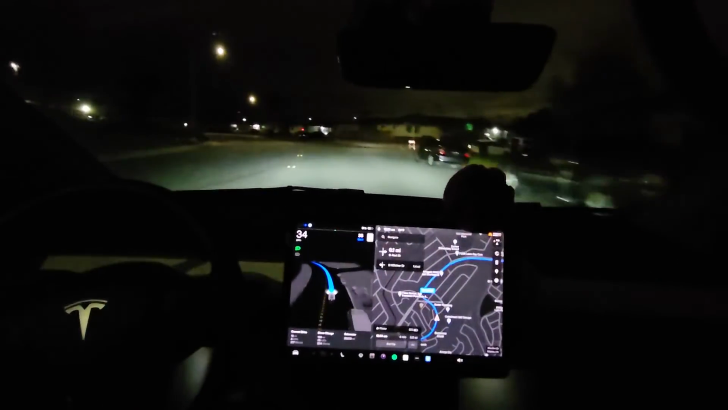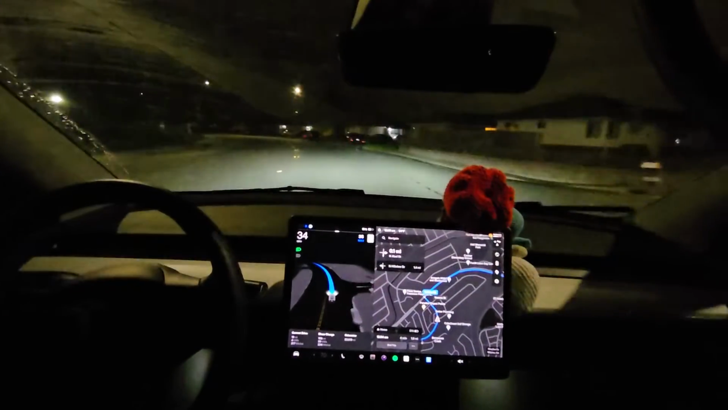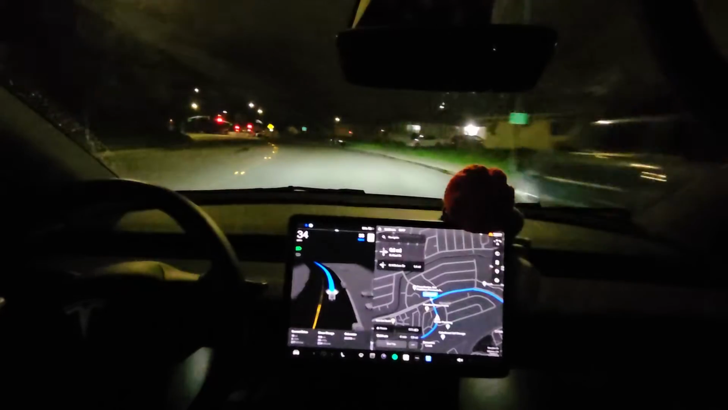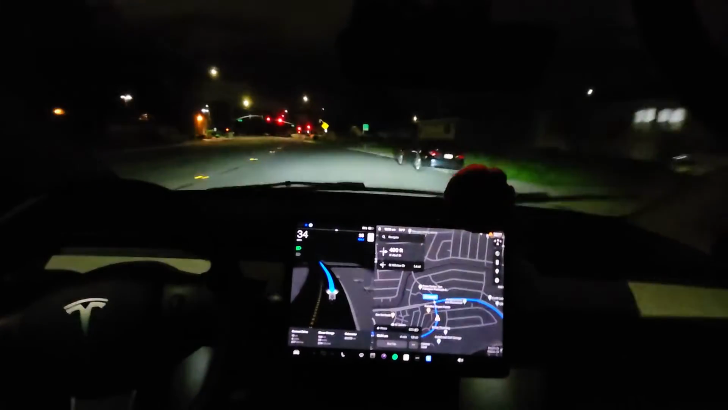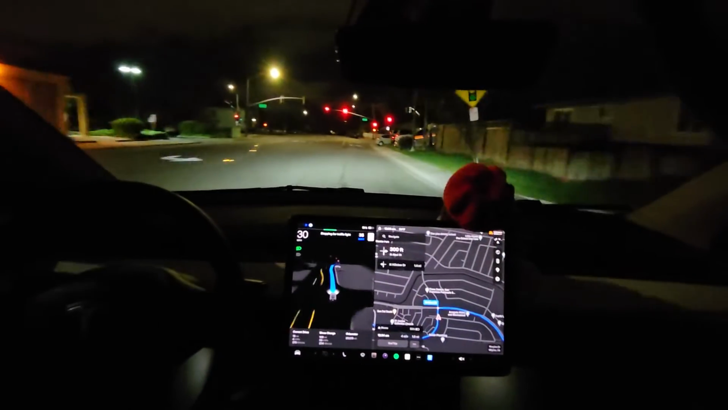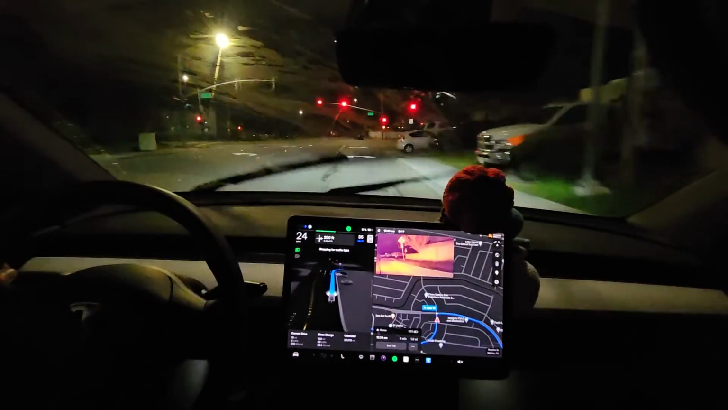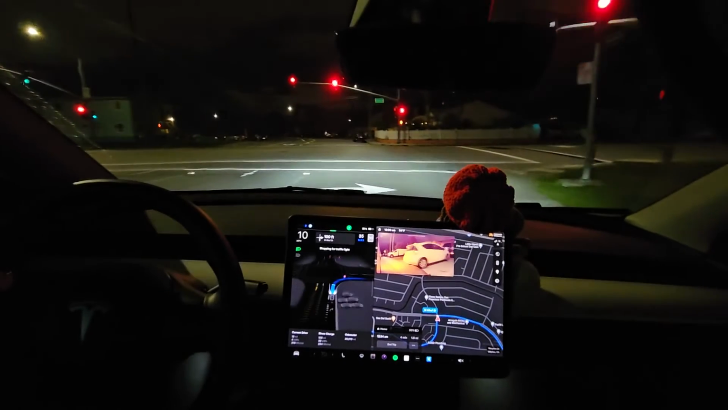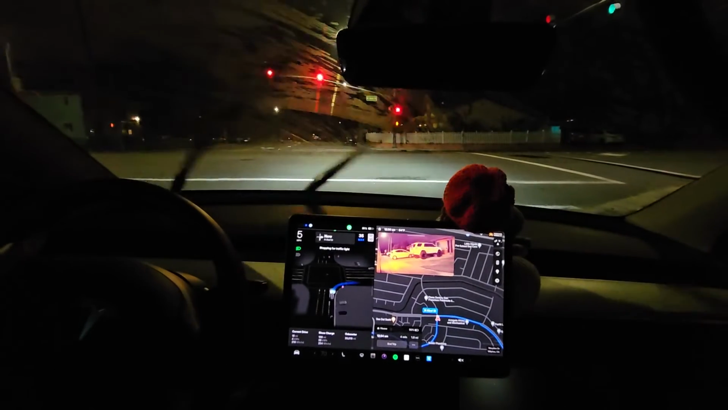It does a really good job in most situations, like everyday driving, especially on the highways and freeways, or whatever you want to call them. In cities, as you can see, for the most part it does pretty well, but there are some cases where you have to be careful and expect it to do dumb stuff.